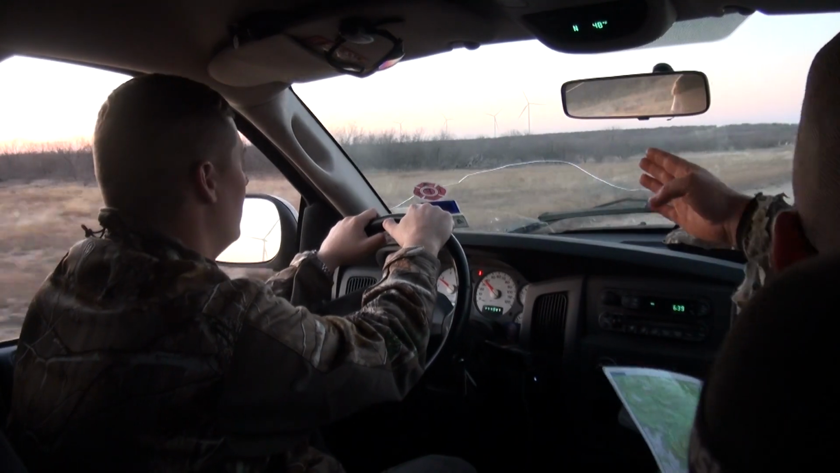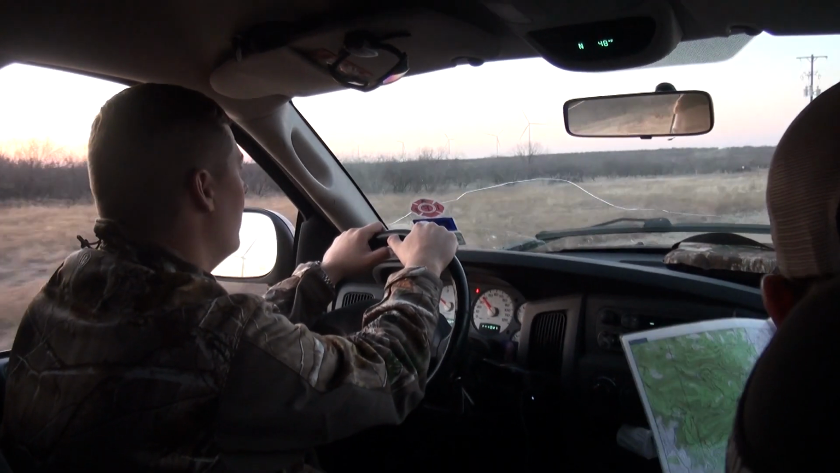Well, this was a brand new ranch for all of us. We'd never been here before, so that first day we were out driving around scouting, trying to find good places to call, and we came across this big food plot, and I knew immediately I was going to be saving that for the last call of the afternoon.